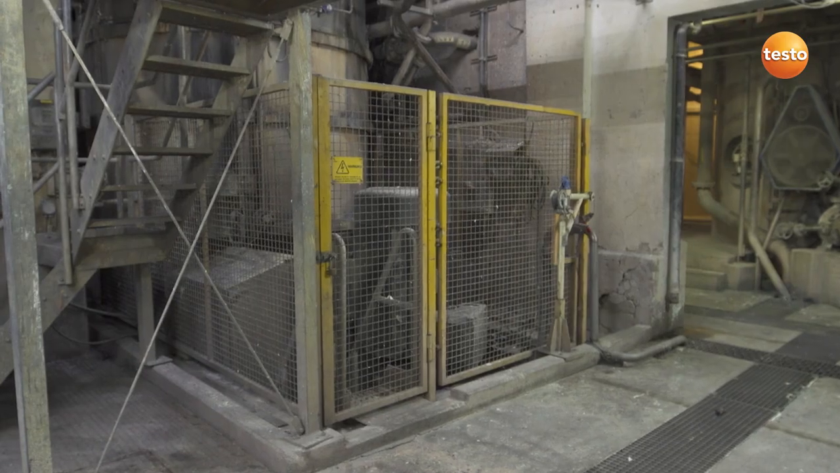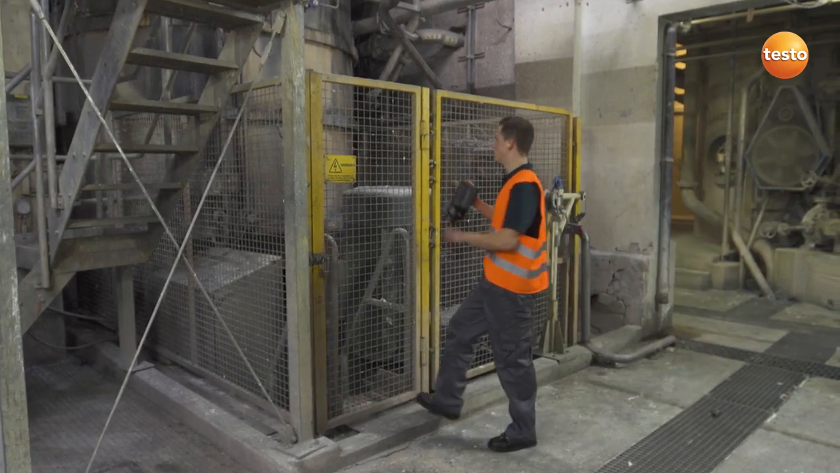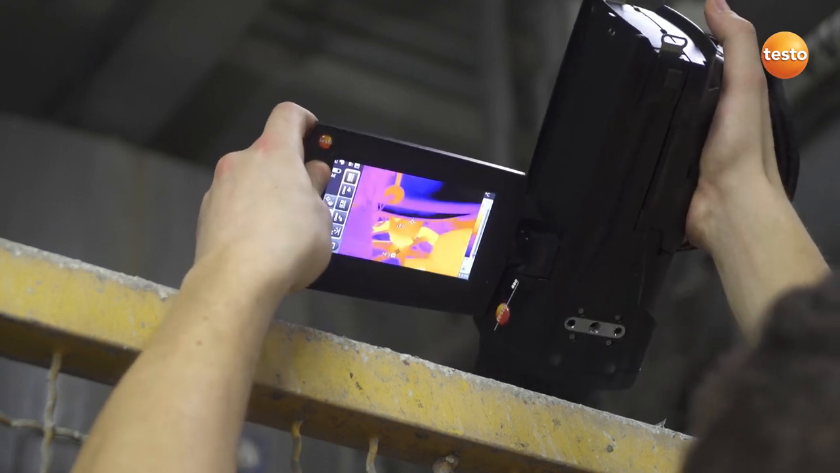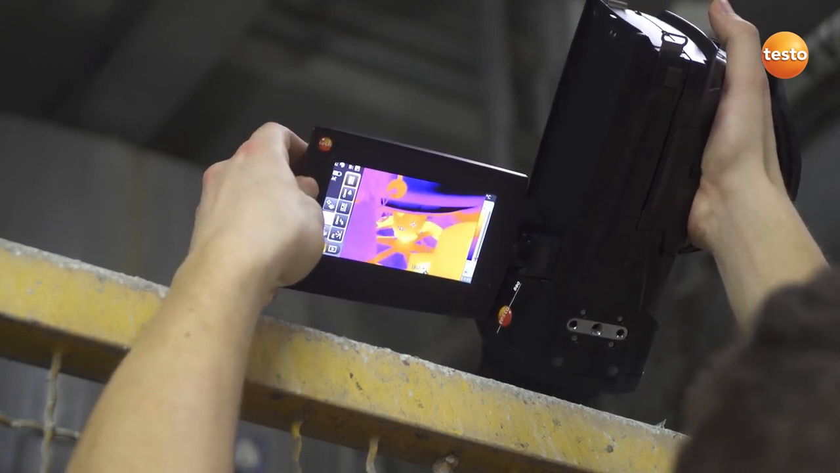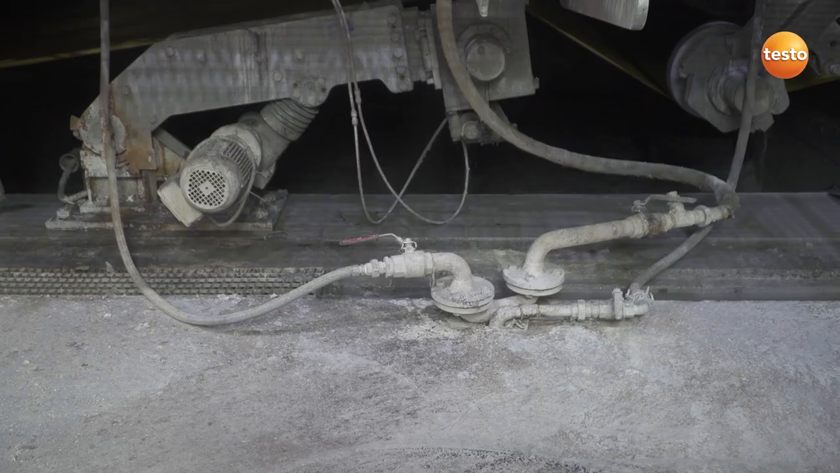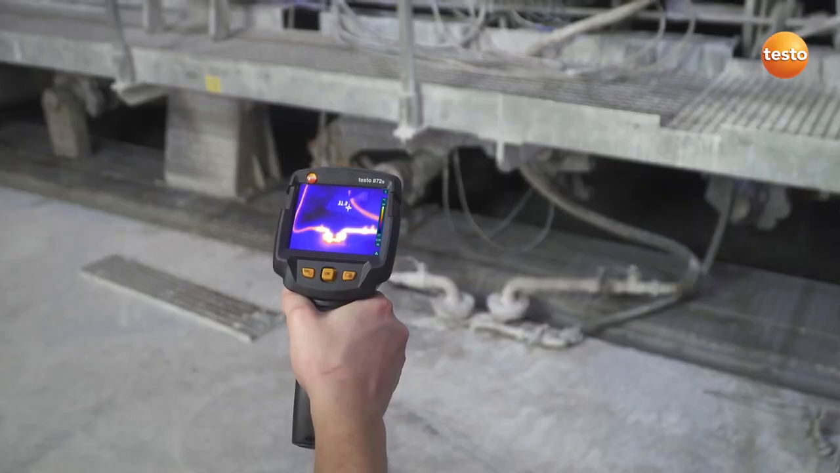The danger areas of plants are often blocked by a protective grille. In contrast to imagers with a pistol design, the ergonomically constructed thermal imager Testo 890, with its rotating display and handle, allows you to measure conveniently behind the grille. Here just a quick glance whether the pipe is tight, and then you'll see how Testo thermal imagers can be